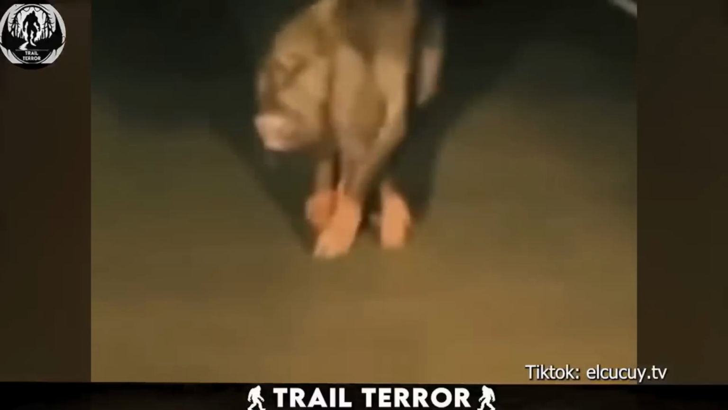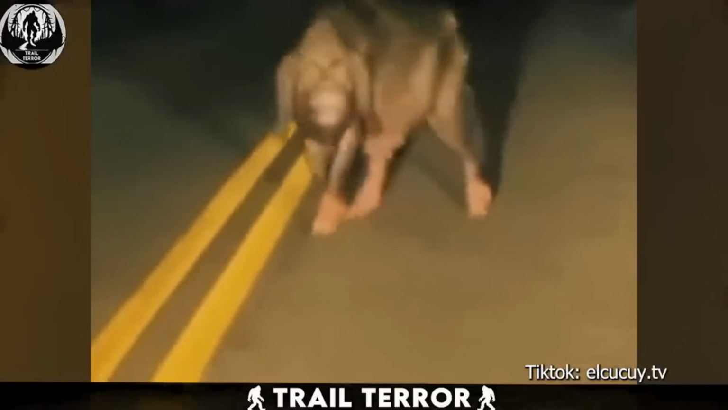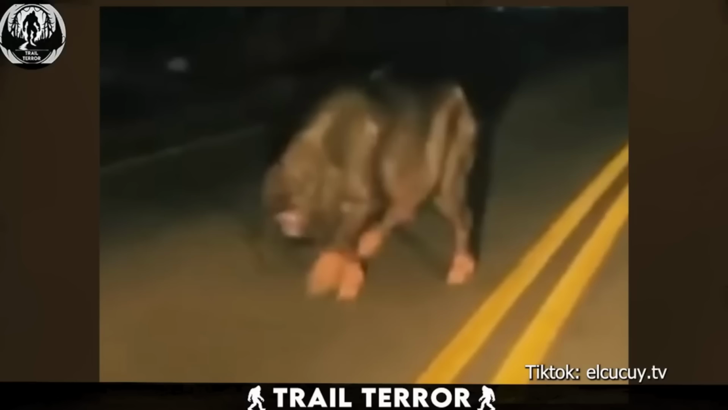While some may speculate that it's a result of genetic mutation, encountering such a creature in the dead of night is undeniably chilling.